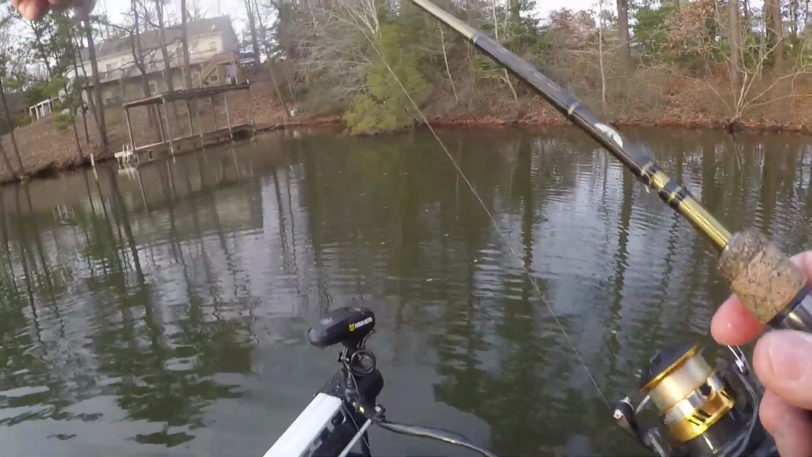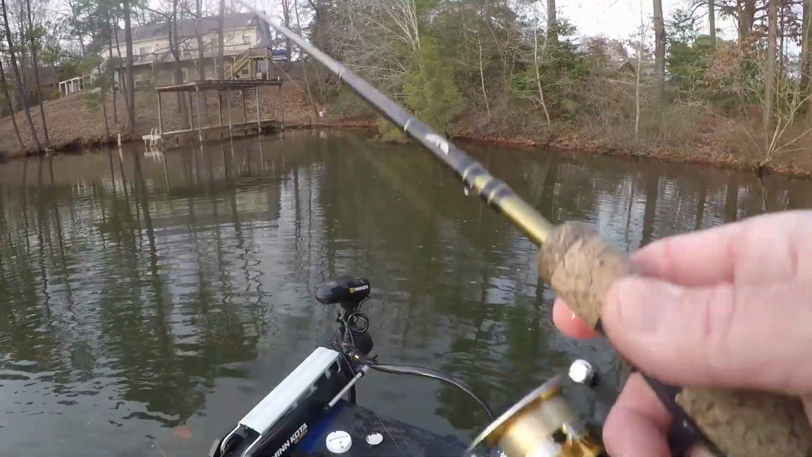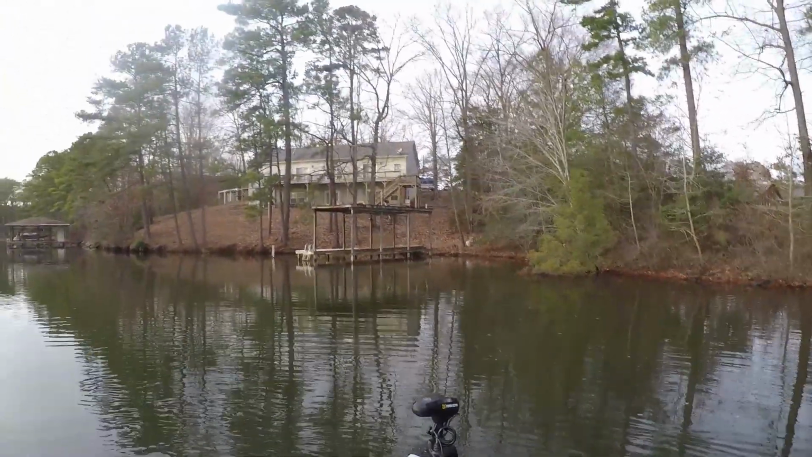But that's the way the school of shad went. They took the school of shad right down through there. I'm just casting and reeling. I hadn't even looked at, look at that.